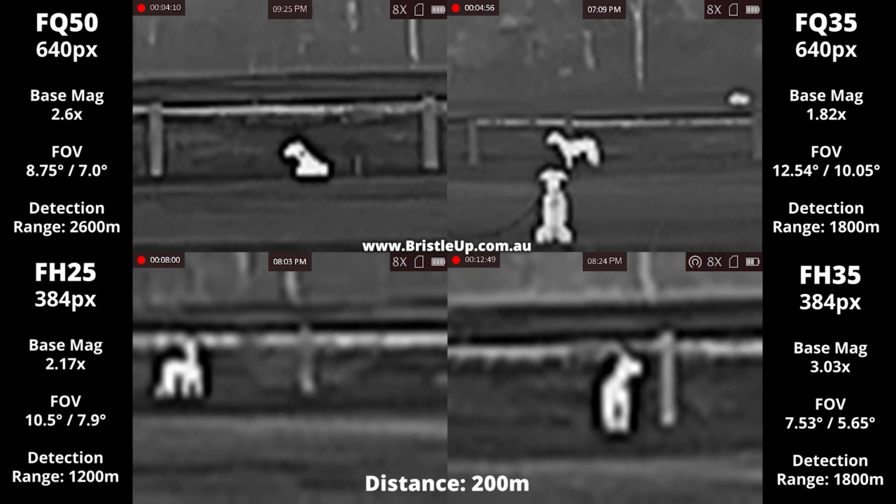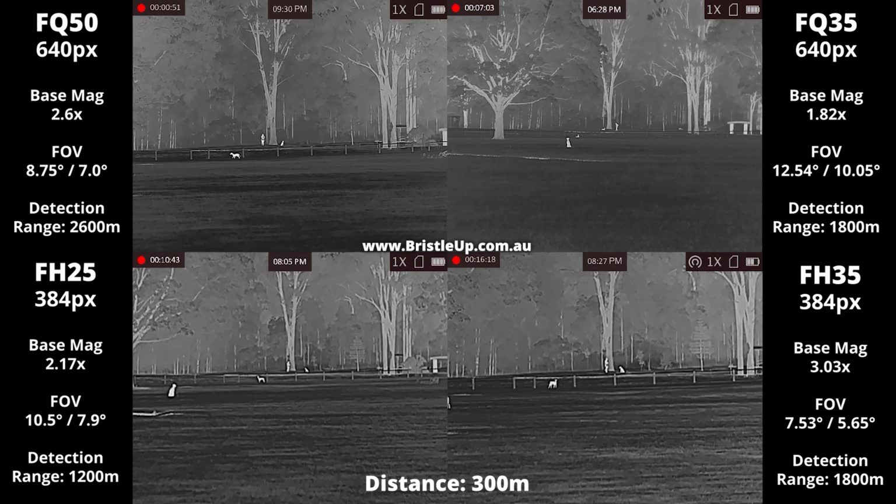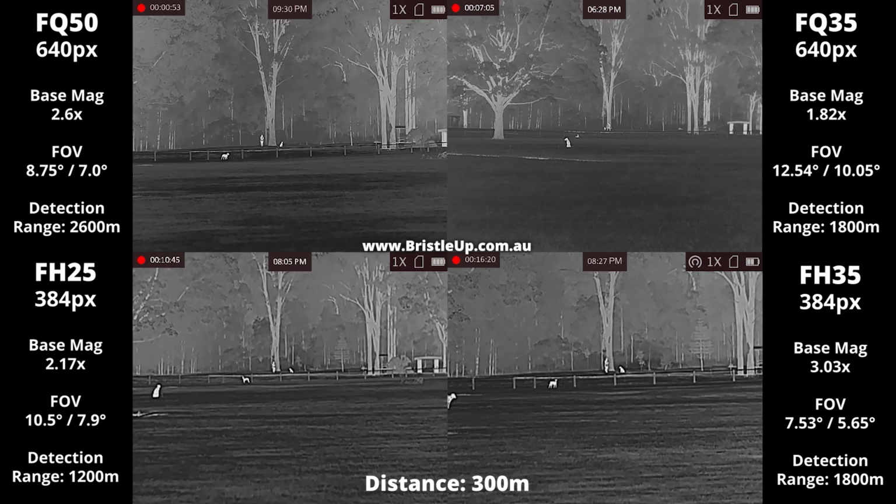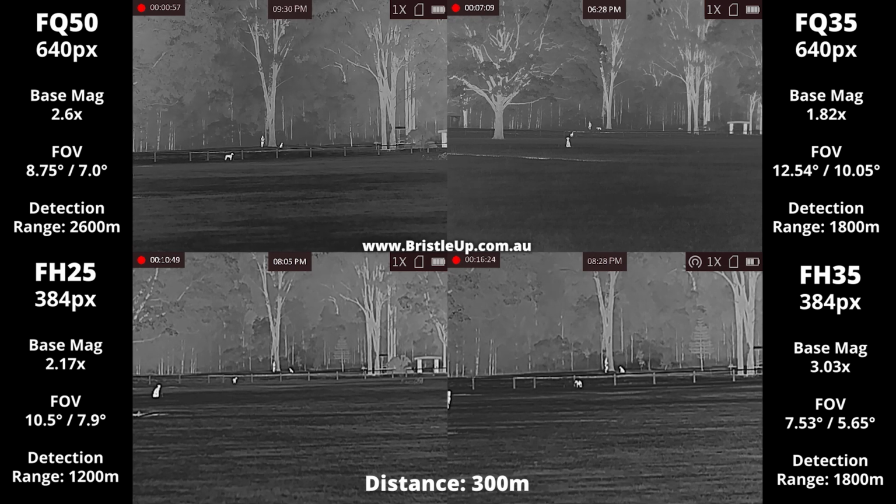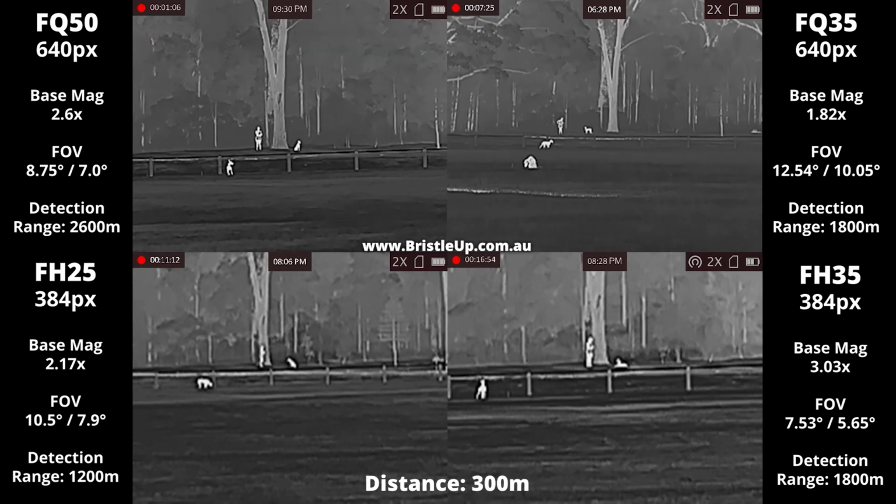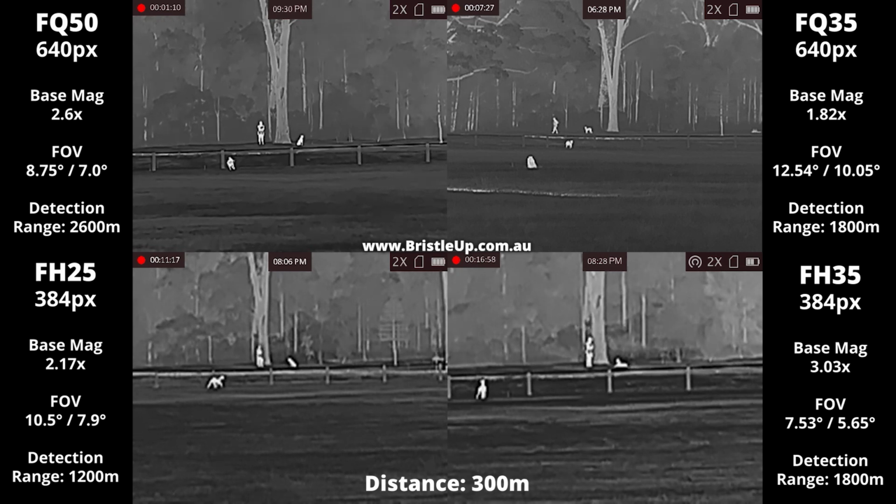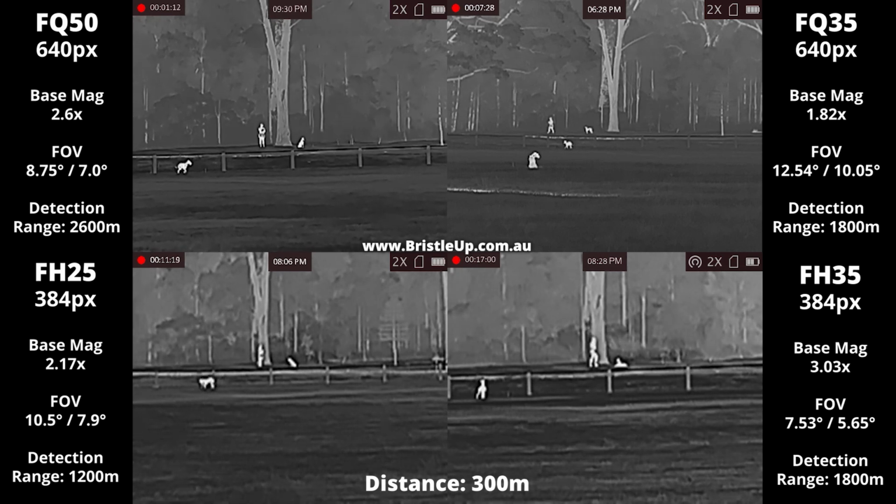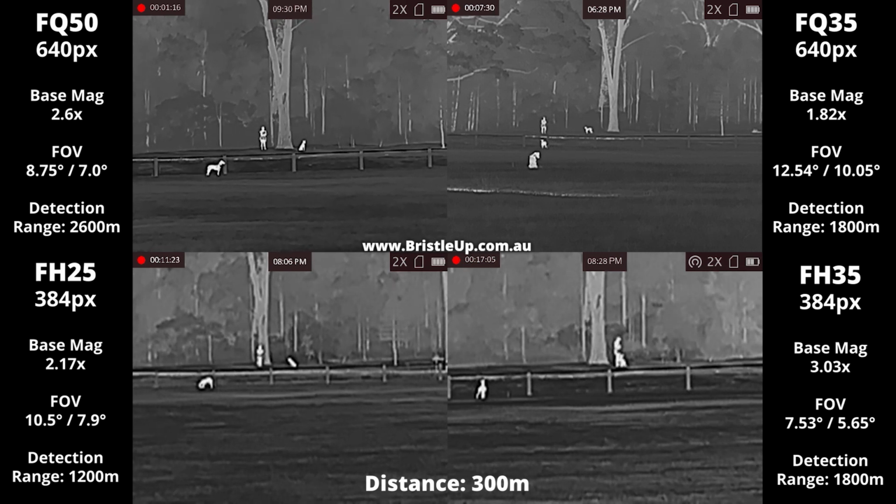Personally, I would avoid anything much higher than 3 though, especially if you're going to use it mounted on your roof. If you hunt a lot of hilly country, scrubby blocks, basically properties where there's lots of obstacles close to you, then you should go for a monocular with a wider field of view, which is a lower base mag of between 1.5 to 2.5, such as the FH25 or the FQ35.